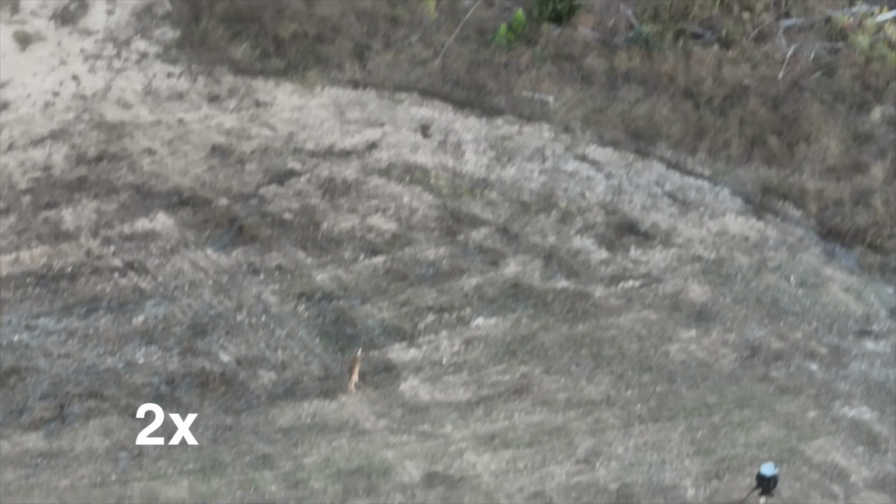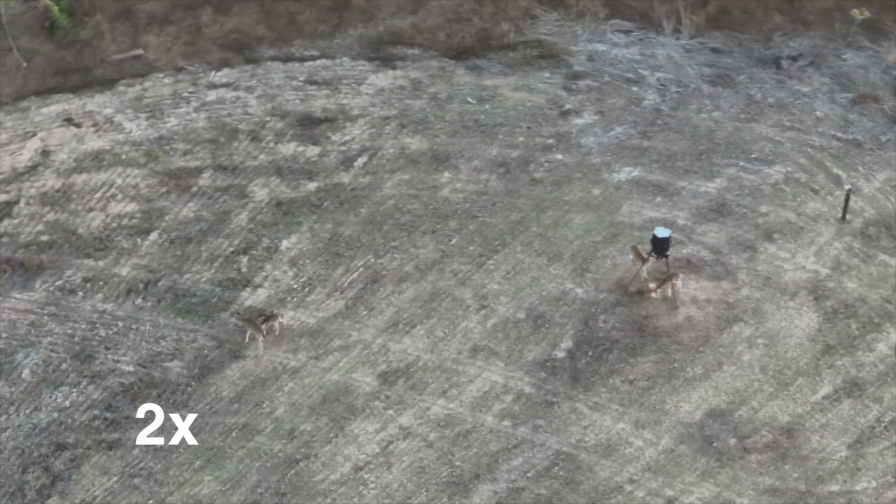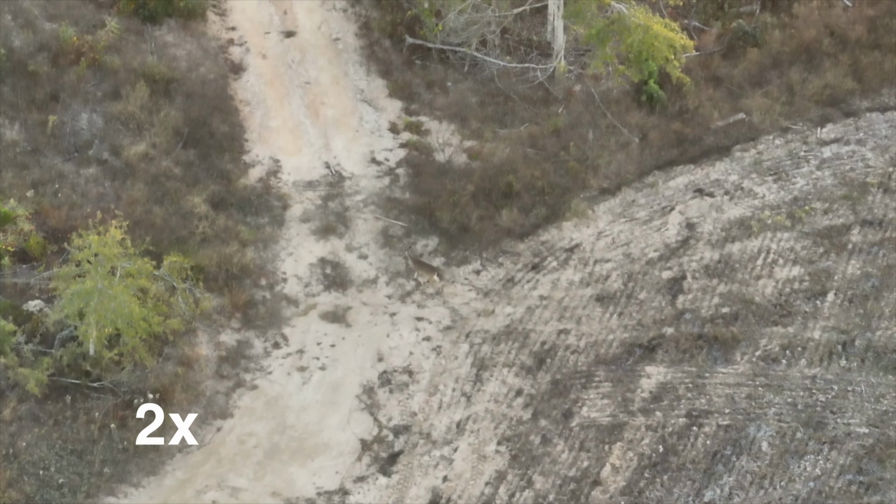I wonder what's causing her to jump. It could be, I think, that maybe she's teaching the baby how to, I don't know, it's wild. There's nobody up there, and the drone surely isn't scaring her.